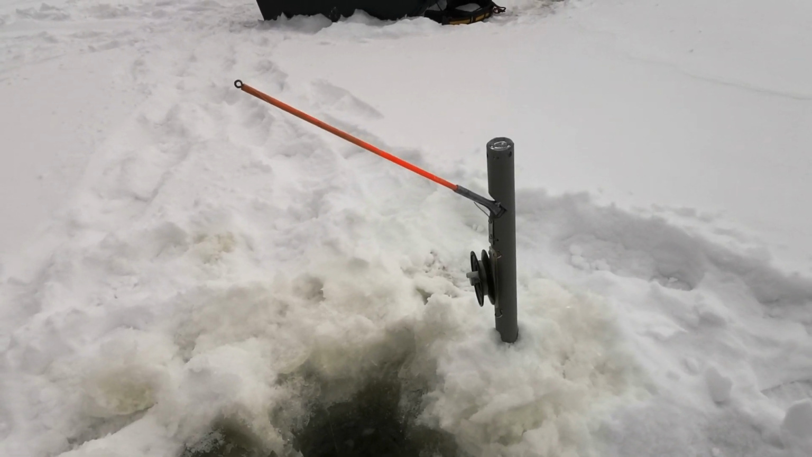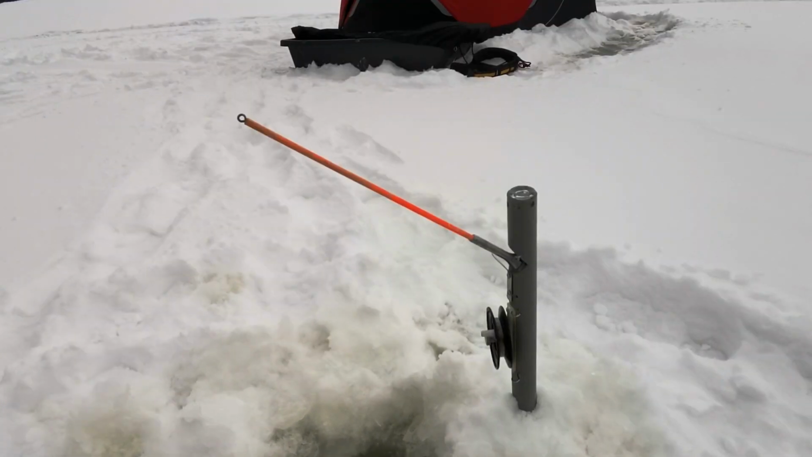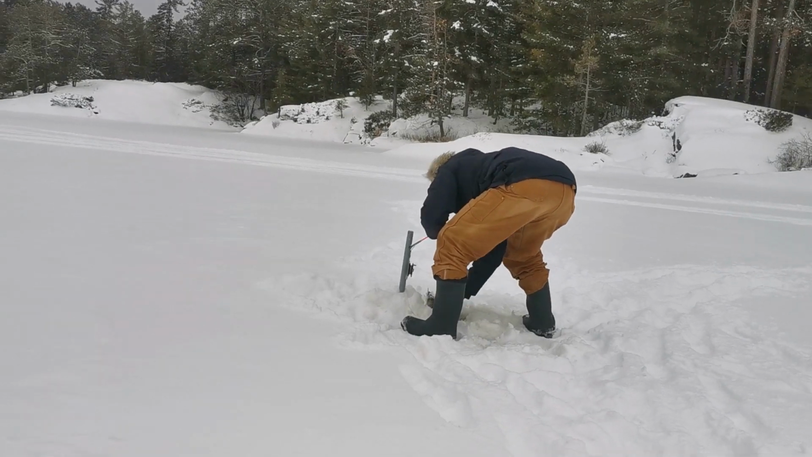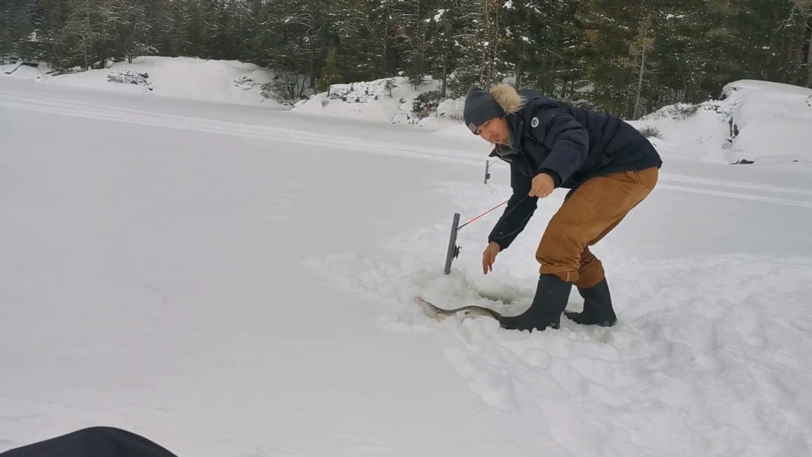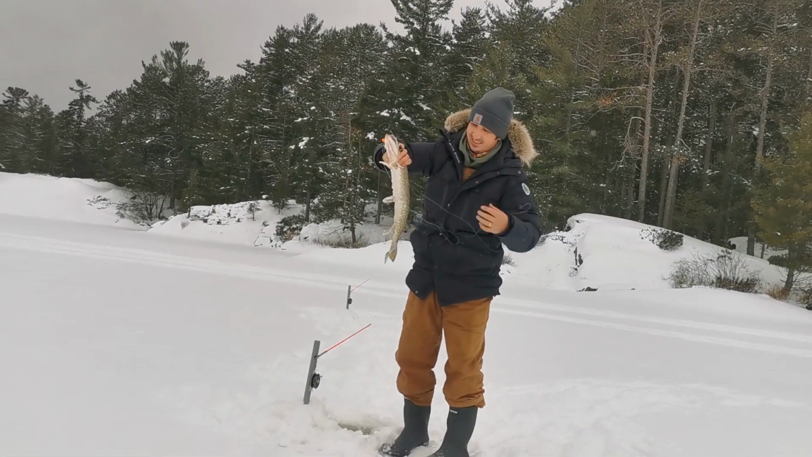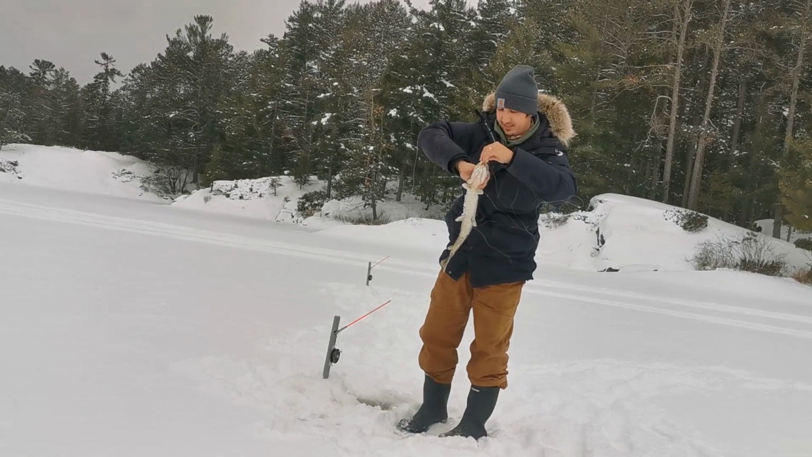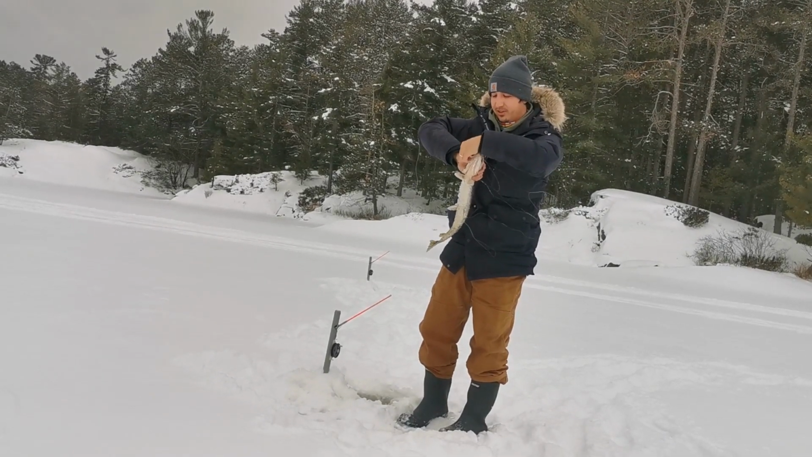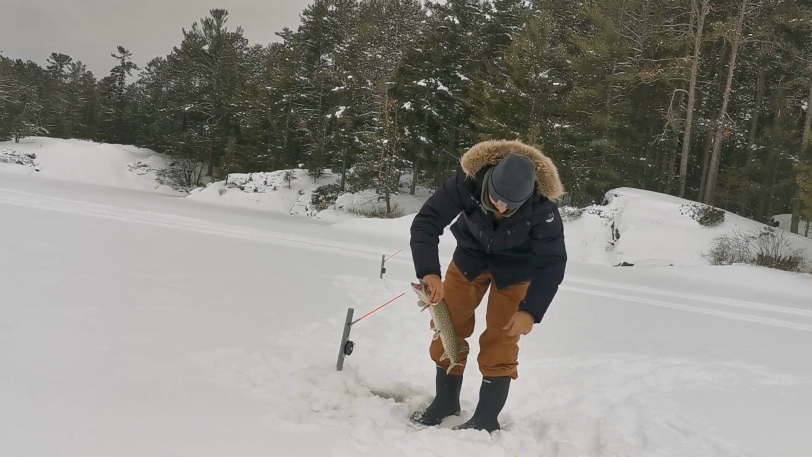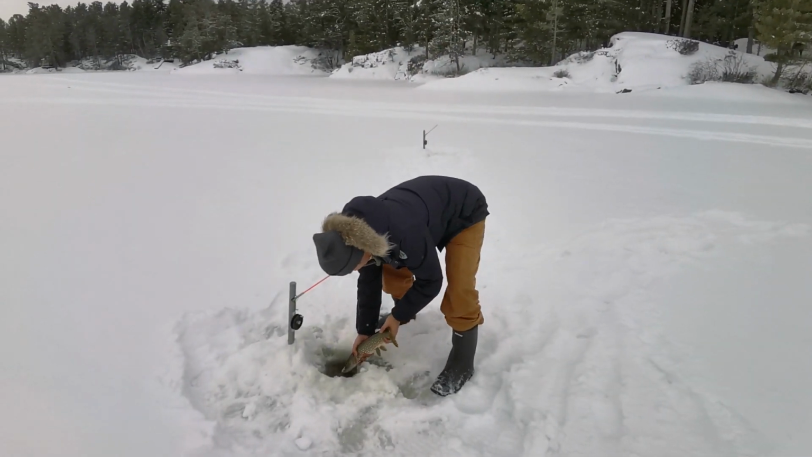Something's messing with that line. Probably a little perch. Holy! Show the people what you got. Just want to go on record saying that was my tip-up. Oh yeah, this was yours, eh? Yep. Little work with the wind too. That's it. Fish every time.